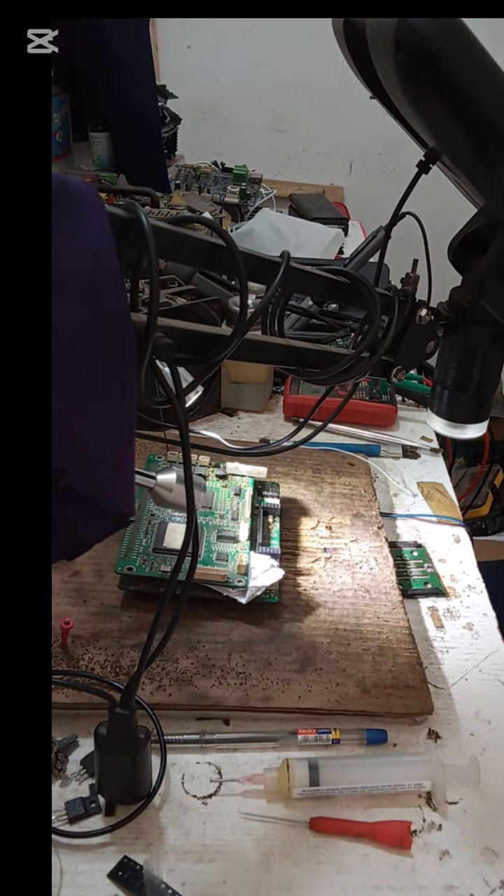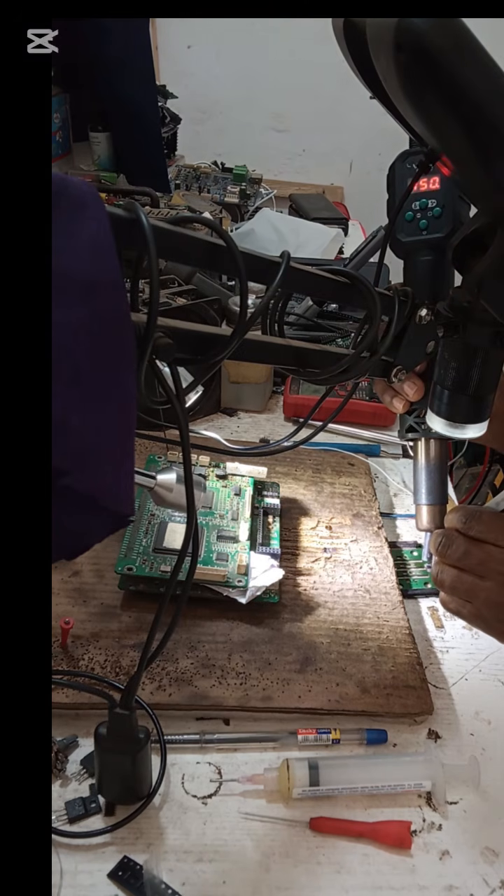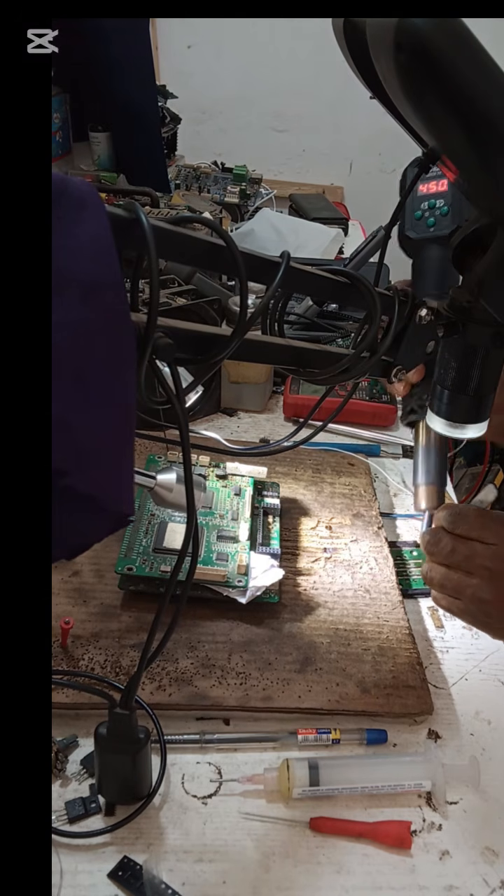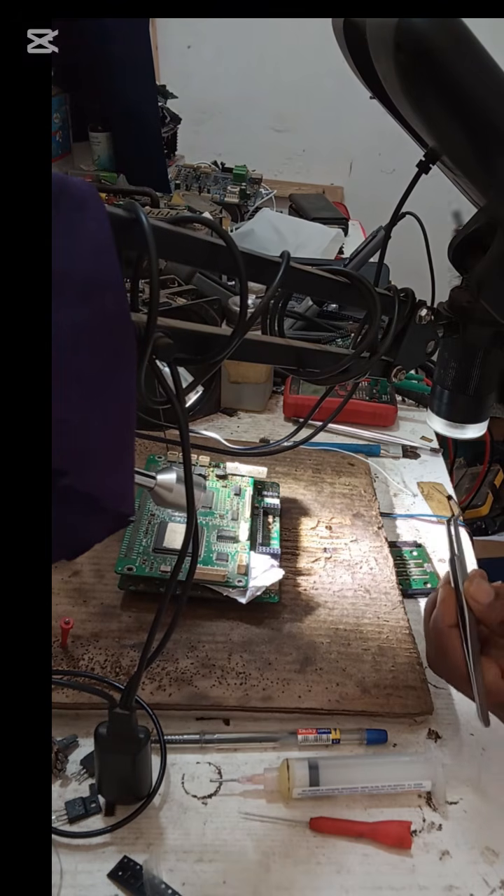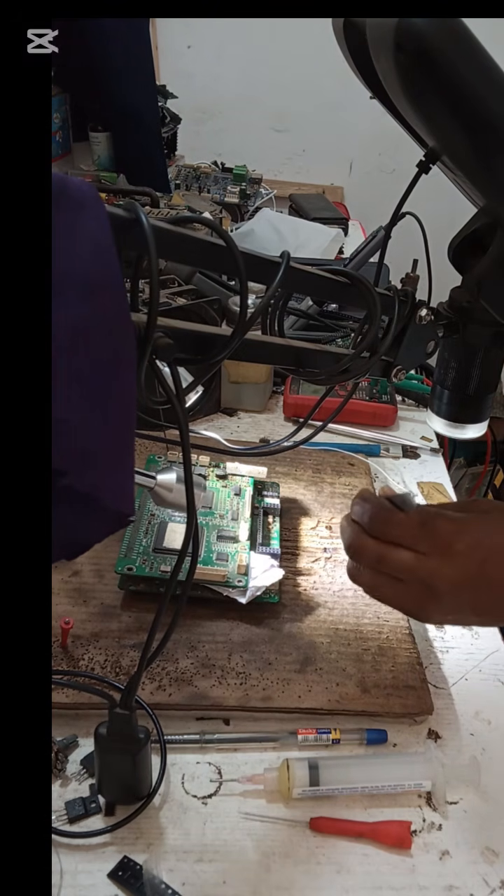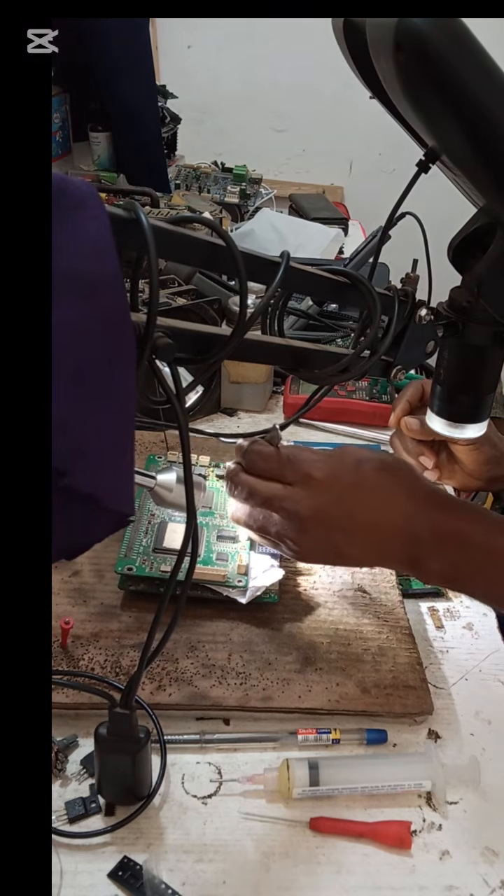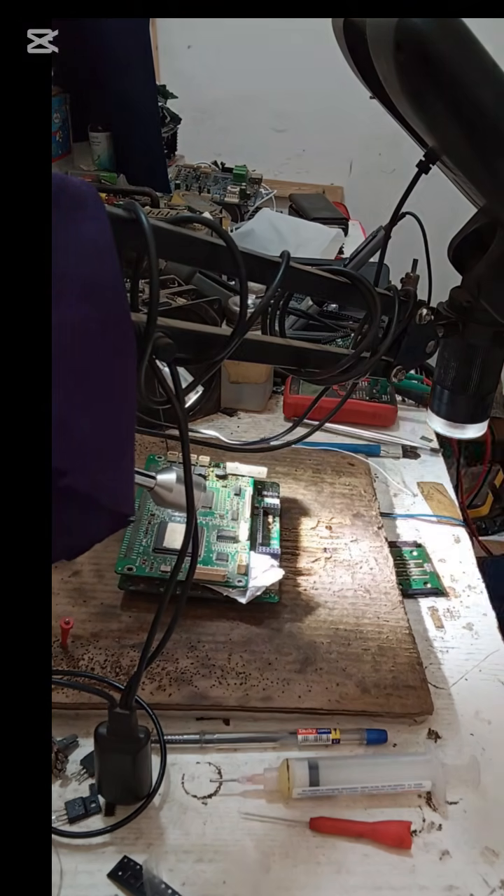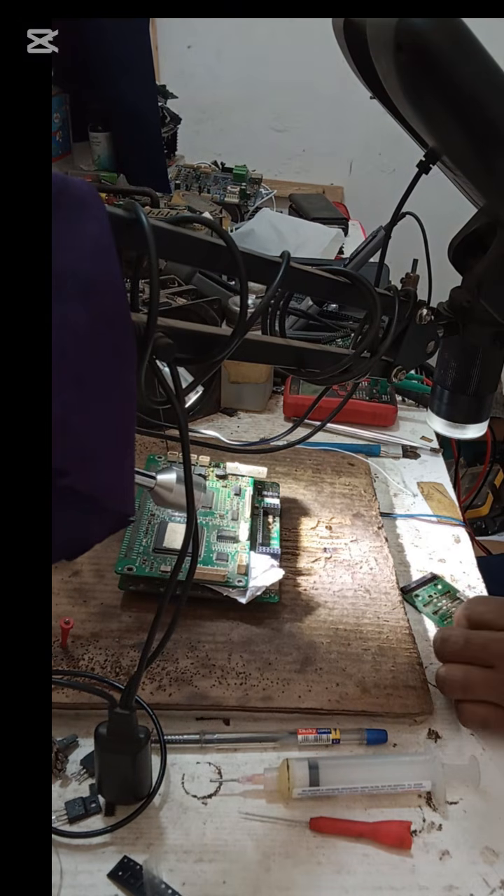Most of the time when you put the IC, it may not stay, because most of these components are from China. China produces wonderful components, but there are still some components that when you buy them, the component is a good one, but they use inferior coating on it. So that is what I do for easy bonding.